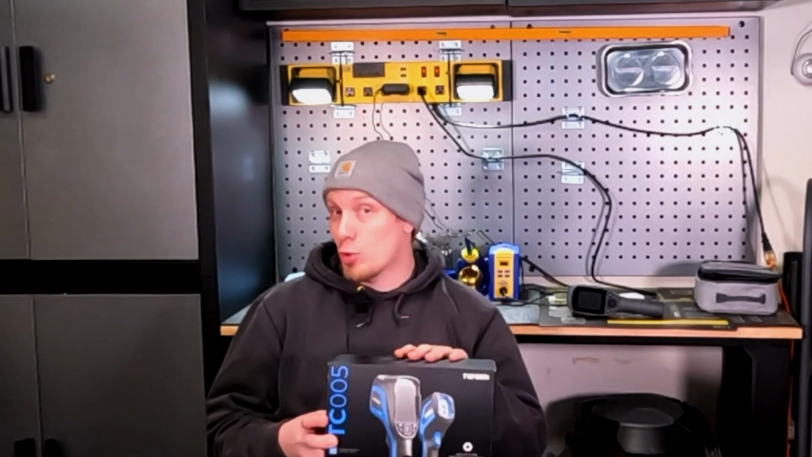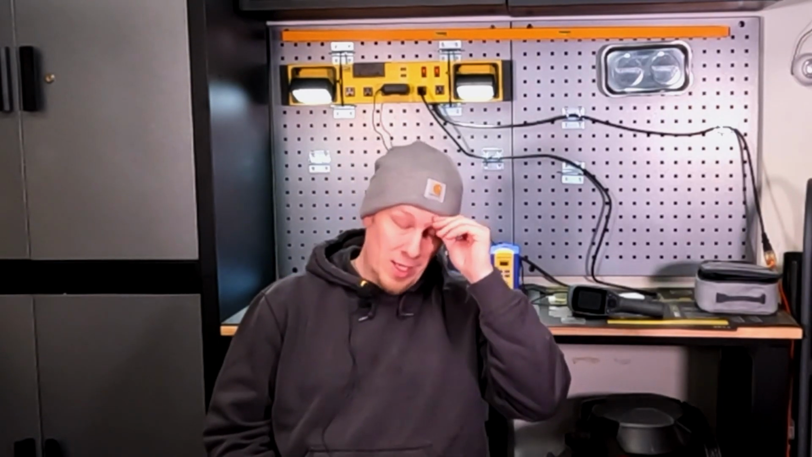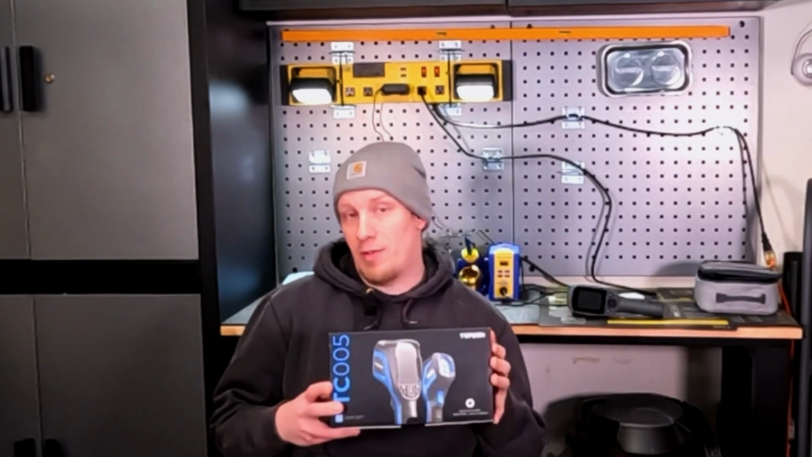Now we can take pictures with the tool. We can also take videos with the tool. Now this is really helpful if we're trying to communicate information visually to our customers and show them what might be wrong with their vehicle. So again, can't stress just how valuable it is to have access to a tool like this. And at an MSRP of only around $350 US, kind of a crazy value, really.